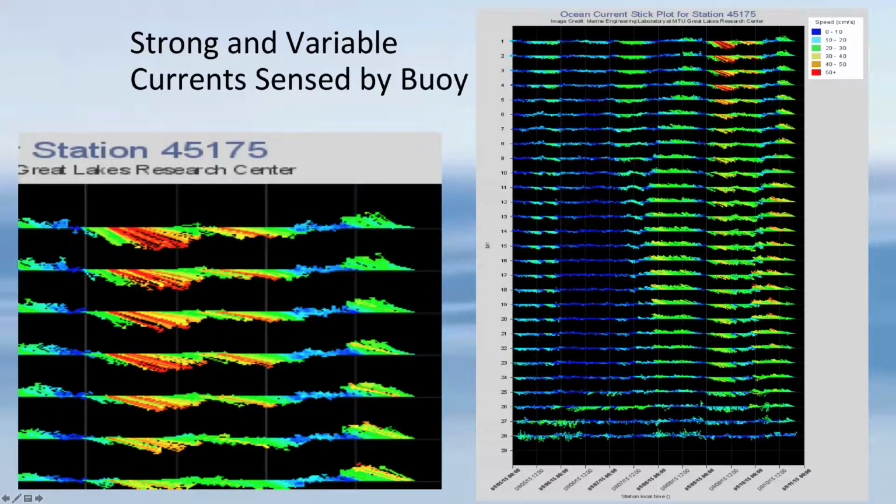And if you go back to the whole assembled data on the right-hand side, you'll see that about every day and a half, that flow sloshes back and forth between flowing into Lake Huron or flowing into Lake Michigan. You'll also note that there are disturbances over here on the right side that begin at the surface and propagate downward. There's also disturbances that are on the bottom and over here on the left side that propagate upward. So it is extremely complex flow in the vertical.